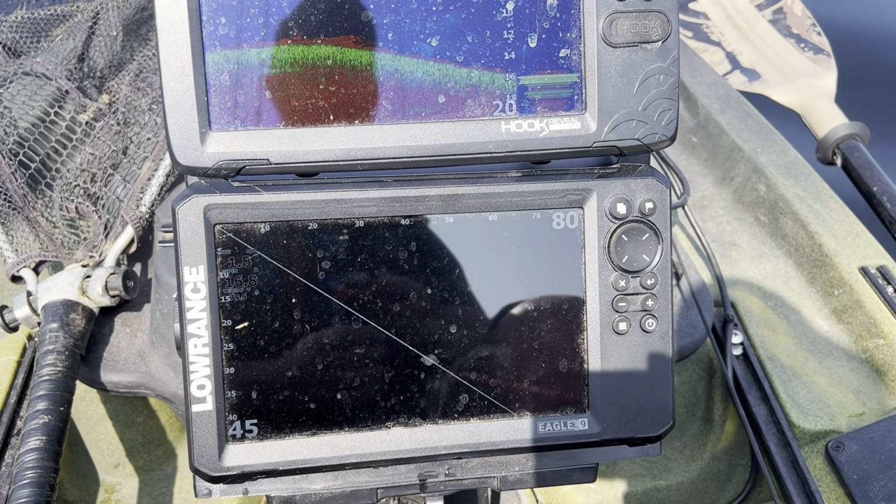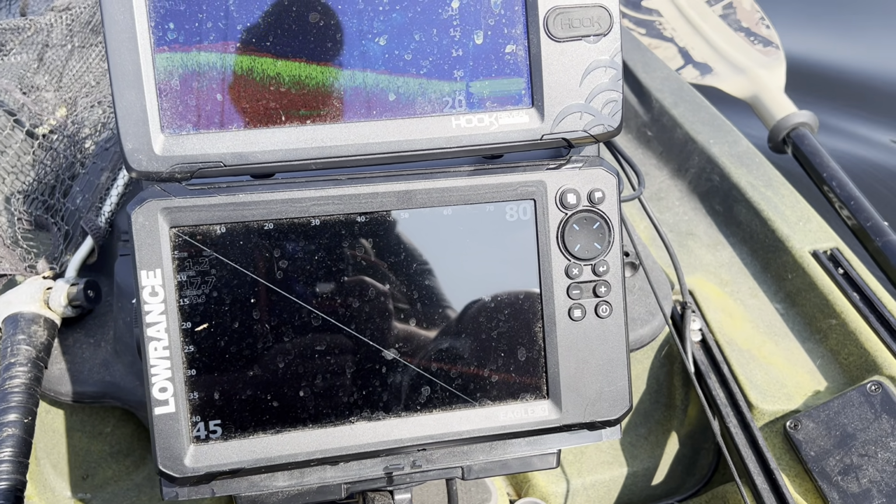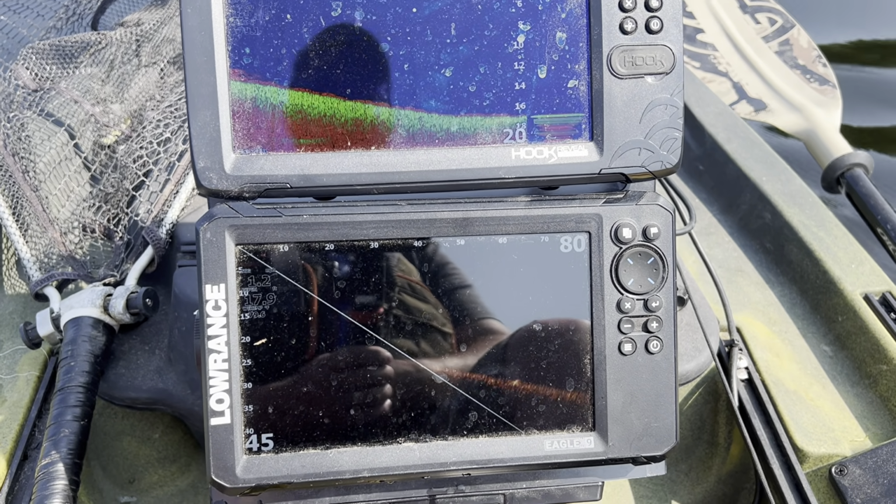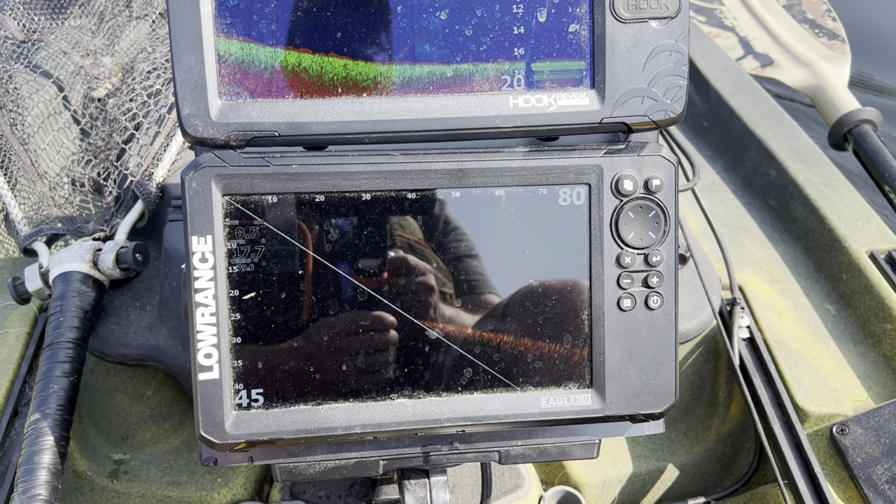Like I said, it really shines in under 20 feet of water and like 60 feet out. If you're hitting a shoreline or some banks and stuff like that, that's where the Eagle Eye 9 is really going to shine. For the most part.